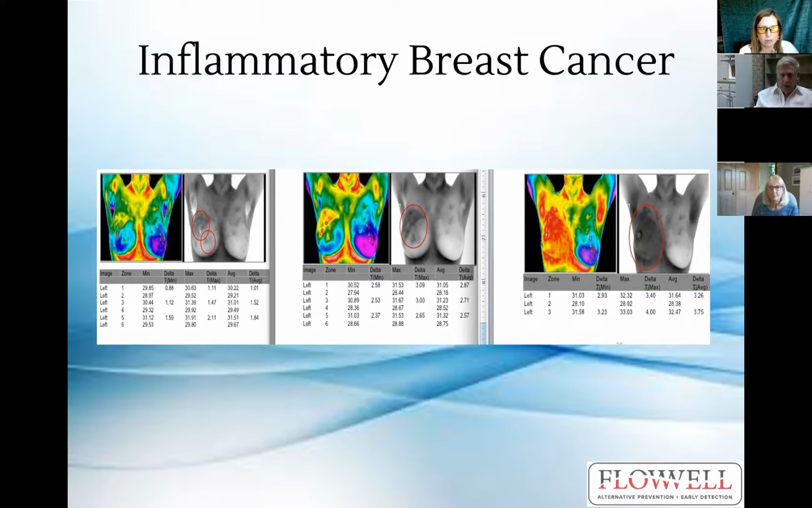I believe this woman came in to see us in February, and then she was recommended for a 3-month follow-up because of that heat signature in the right breast here, this yellow. Then in just 3 months that got red, and 3 months later, full inflammatory breast cancer. Unfortunately, this last picture was September, and she passed away the following January. But in some cases, had she been coming for years prior, had she been screening, had she been detoxing, who knows, it may have saved her life.